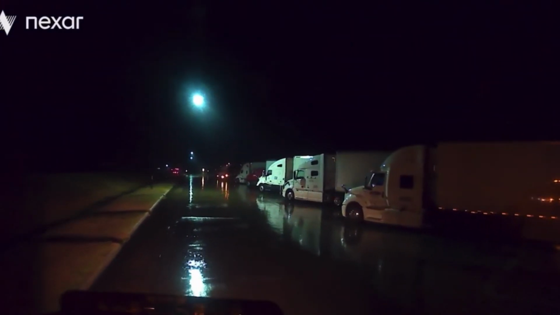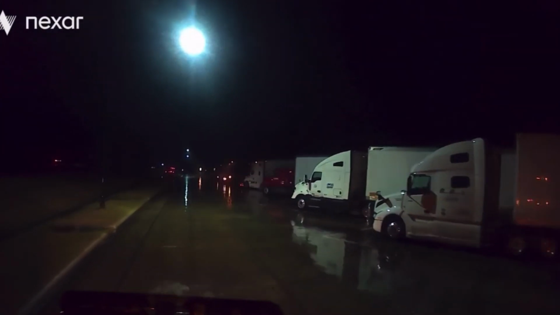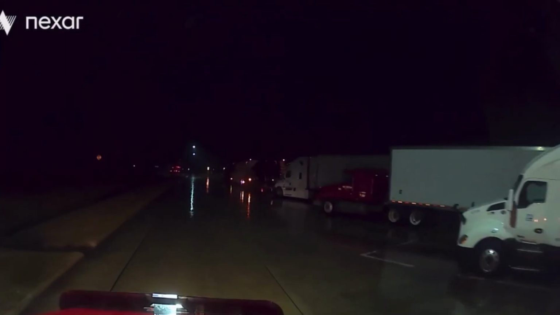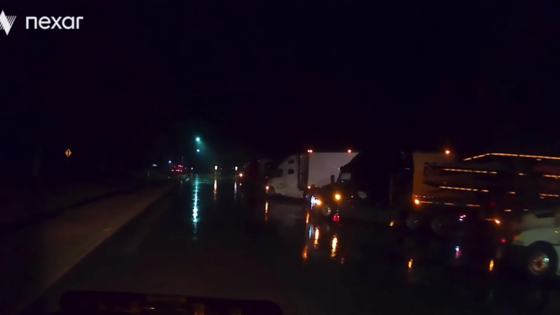Massive lightning in this thing. Holy crap. Beautiful. Kind of stuff I love to film. This is the second time when I went through Monroe, between Shreveport and Monroe.